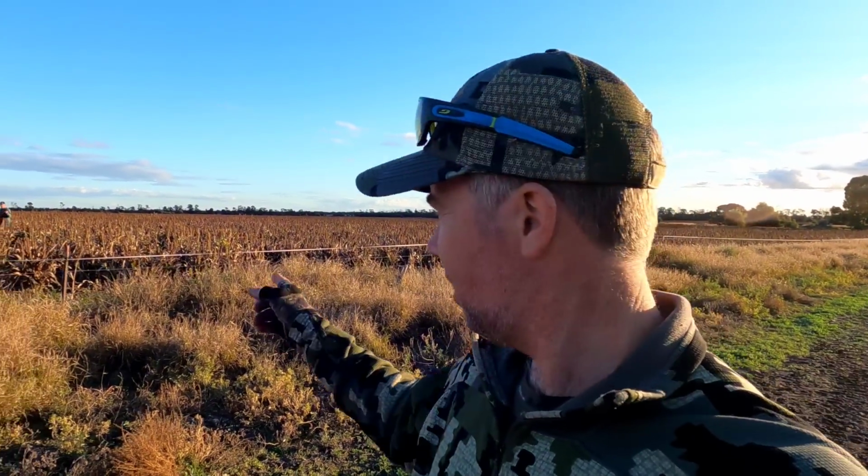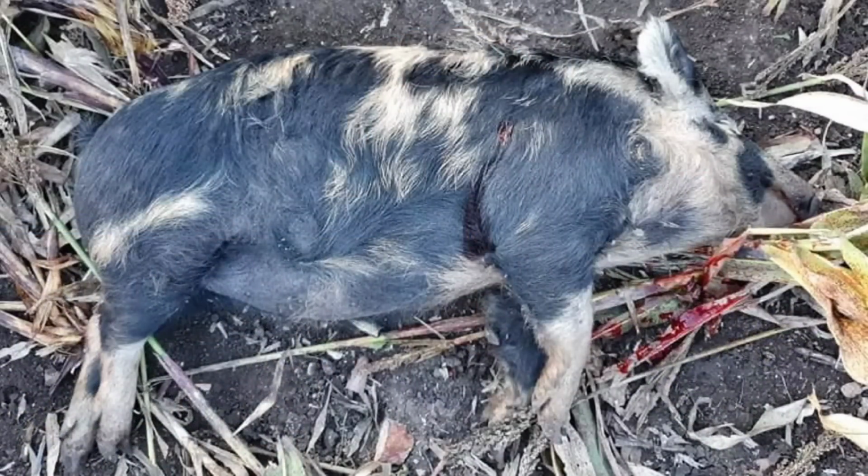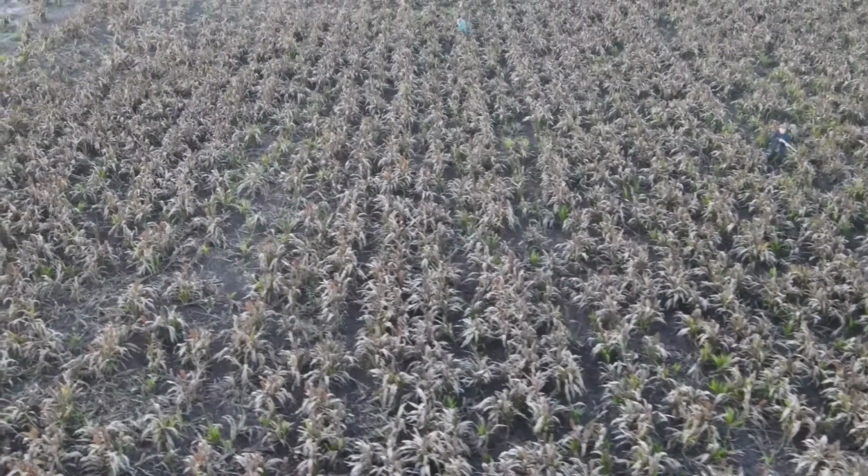So we're on this different sorghum crop. The boys have just got a couple of pigs. Apparently there's a couple of big ones. So hopefully I've got a few pictures I can send you. We've had the drone up. Two guys in the sorghum with 12 gauge shotguns, and two riflemen. So I was on the 308, Rodney was on the other one.